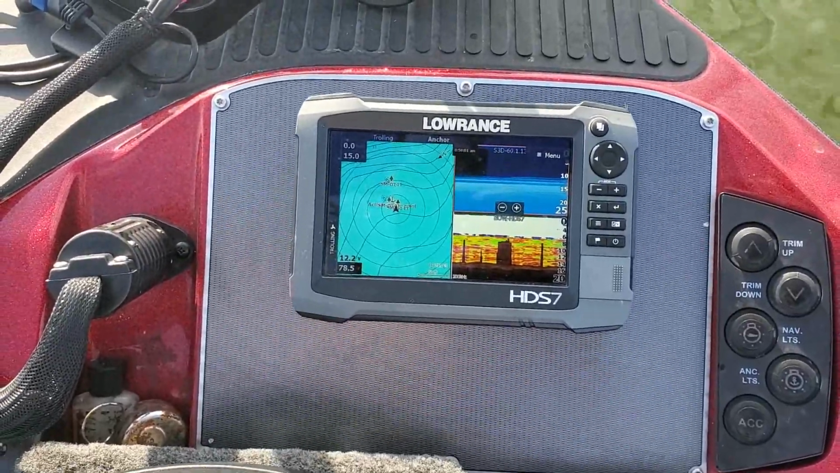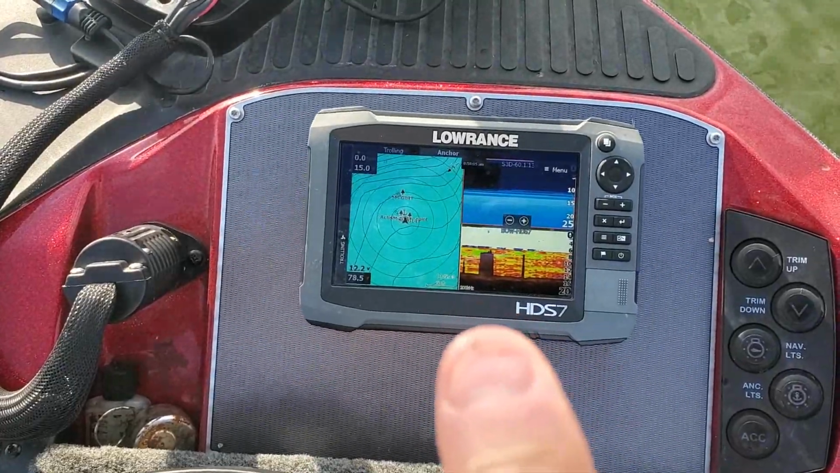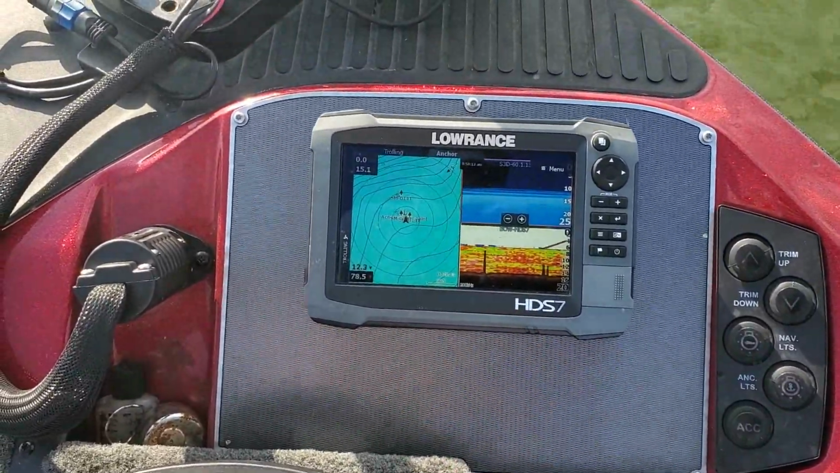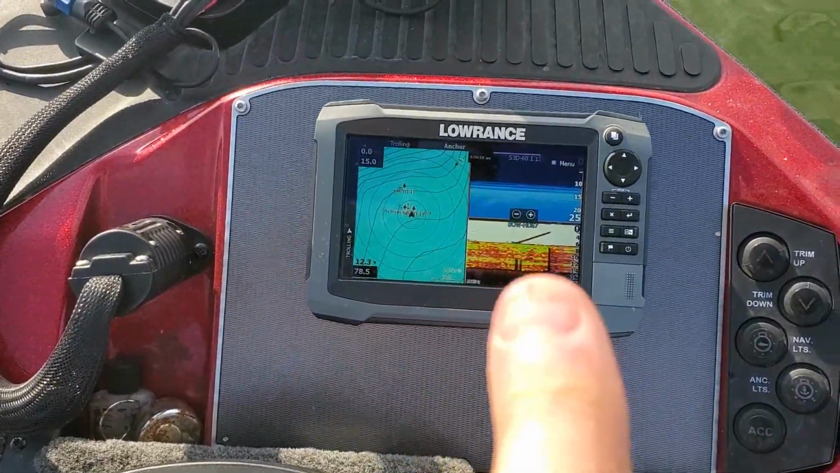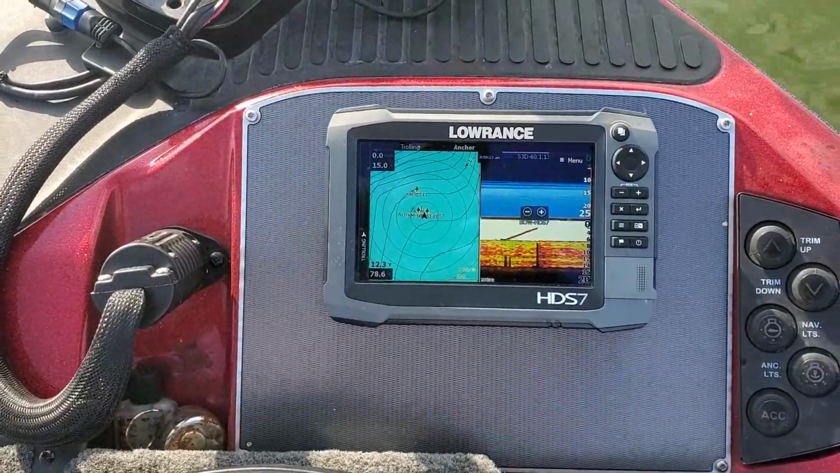So all the brown down on the bottom of the fish finder, that's the bottom of the lake, and all the reds and the greens and oranges is the actual tree that I'm fishing. And right there's actually a fish that just came out of that tree. See that little line that comes out? A fish just swam out of that tree. So that's what it'll look like when you see fish on there.